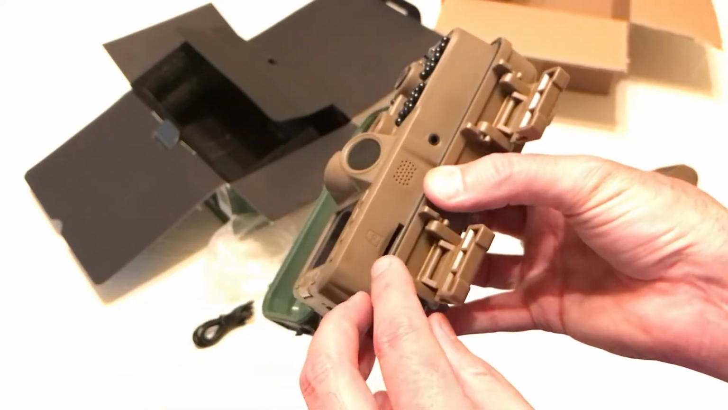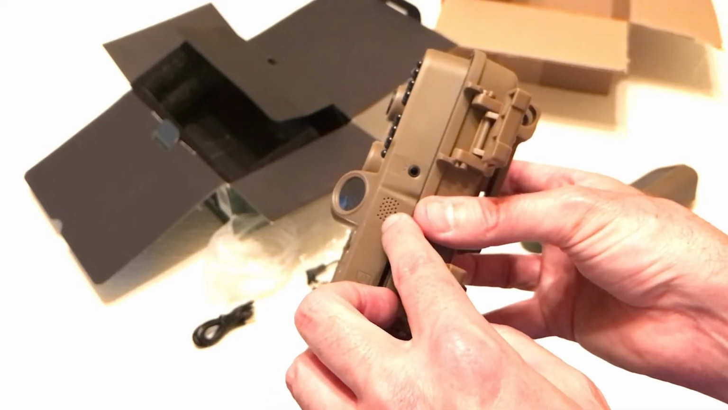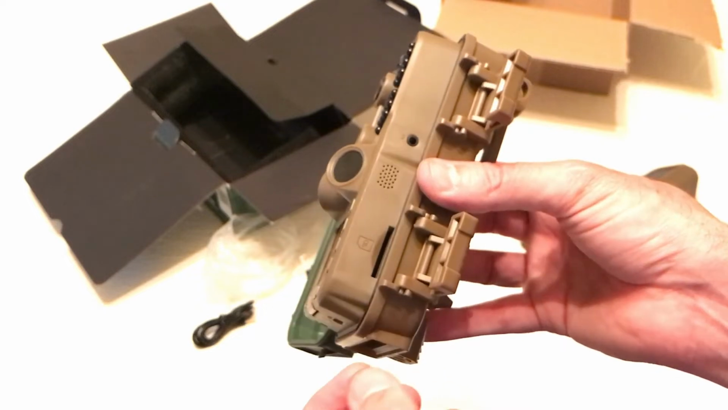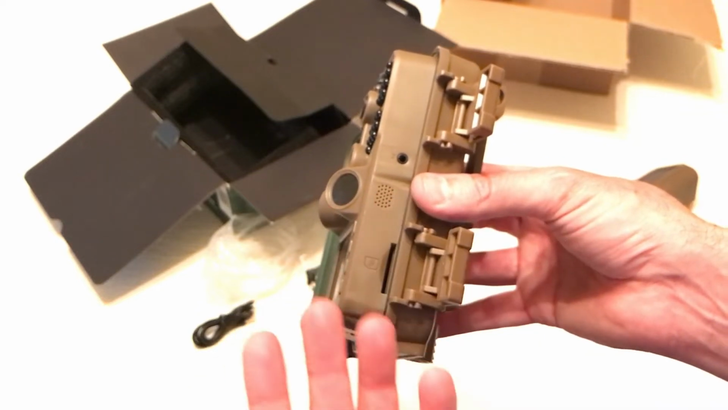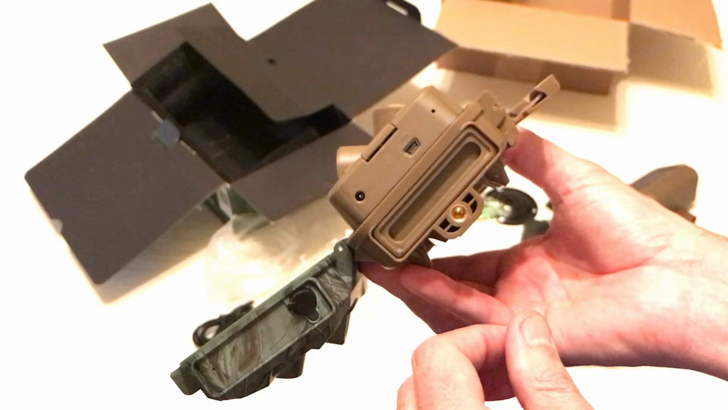Pretty cool. It does take a regular SD card. It doesn't take a micro SD card. You'll notice the speaker on the side because it records audio if you want to when you're doing video. I tend to like that. If you've never done that, especially if you're a hunter, it's kind of cool to listen to the audio and hear coyotes in the background or noises whenever you're watching your videos.